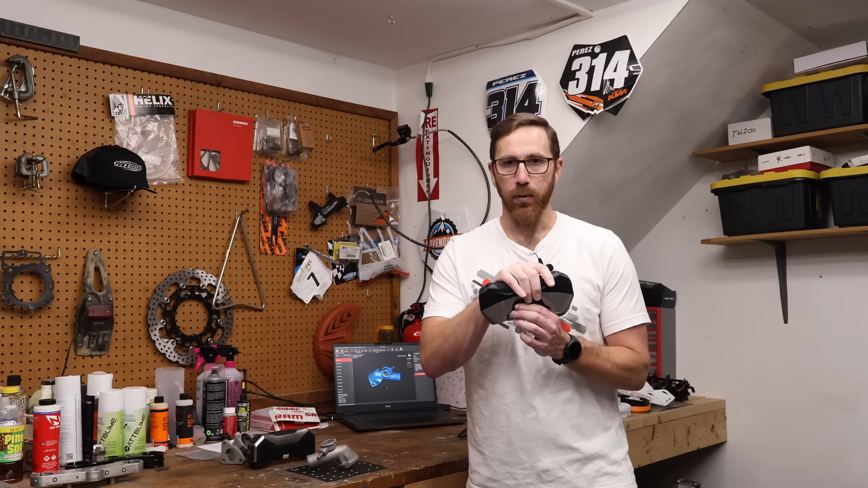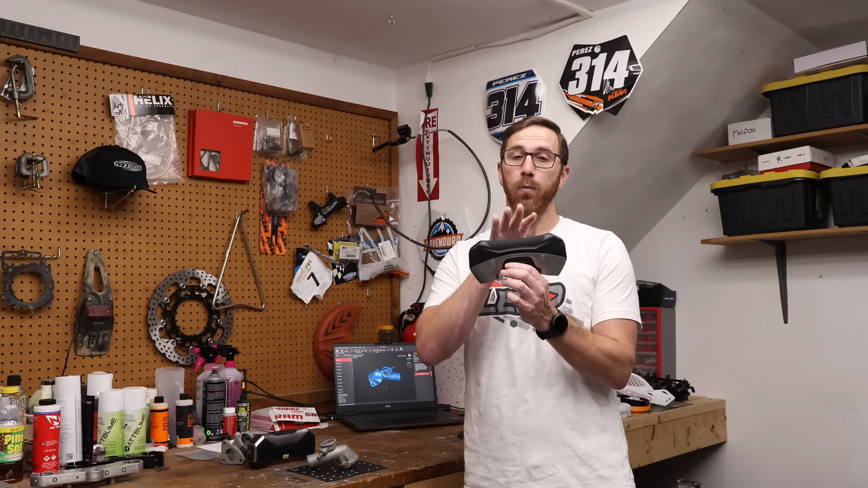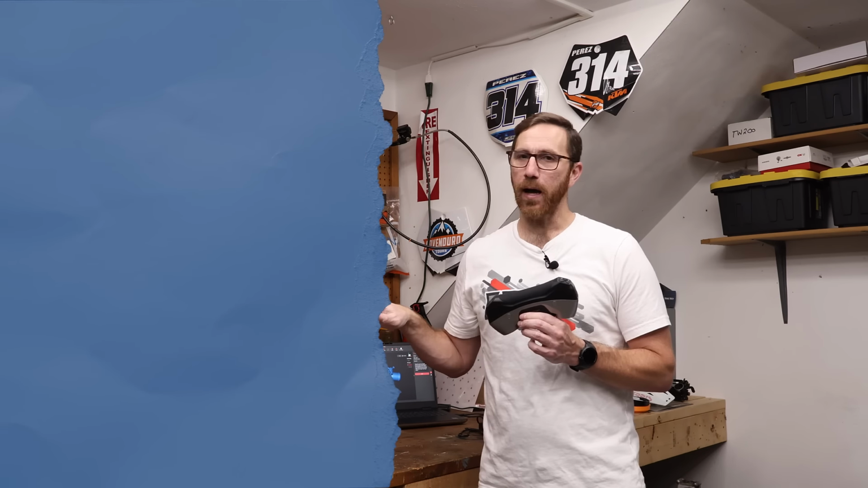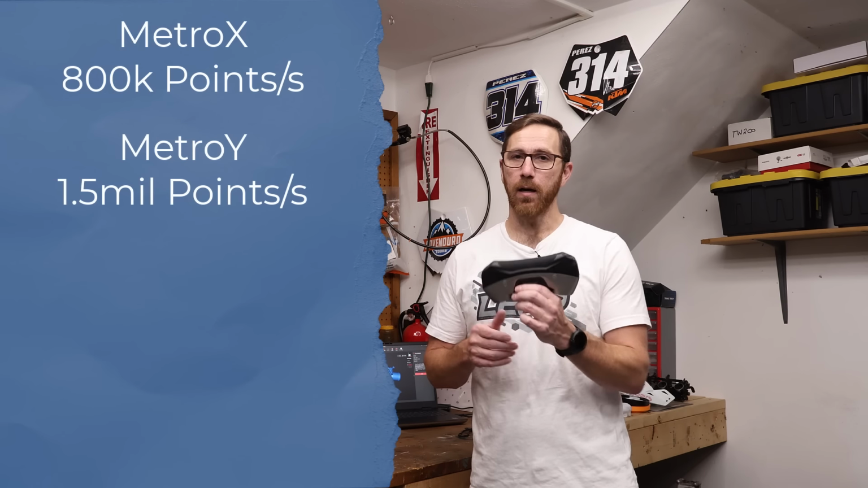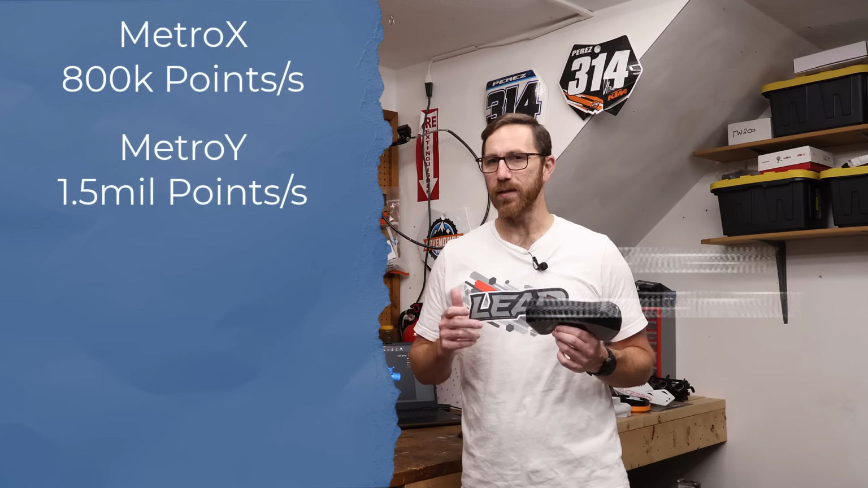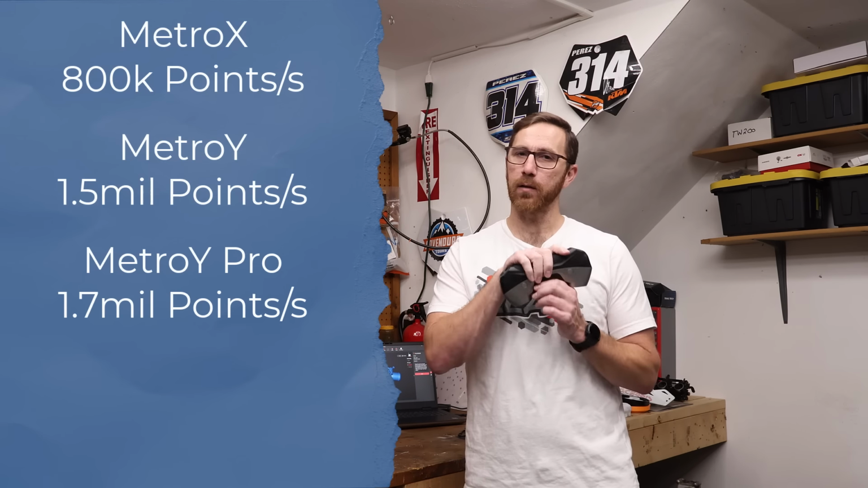In addition to that, because we have more laser lines plus some updated processing and some differences that happen on the inside here, we're actually capturing quite a few more points per second. So the Metro X in 14 cross laser line mode could see about 800,000 points per second, which sounds pretty good. But this one here, the MetroY, will do about 1.5 million points per second. The MetroY Pro is 1.7 million points per second. So they are pulling in more data.